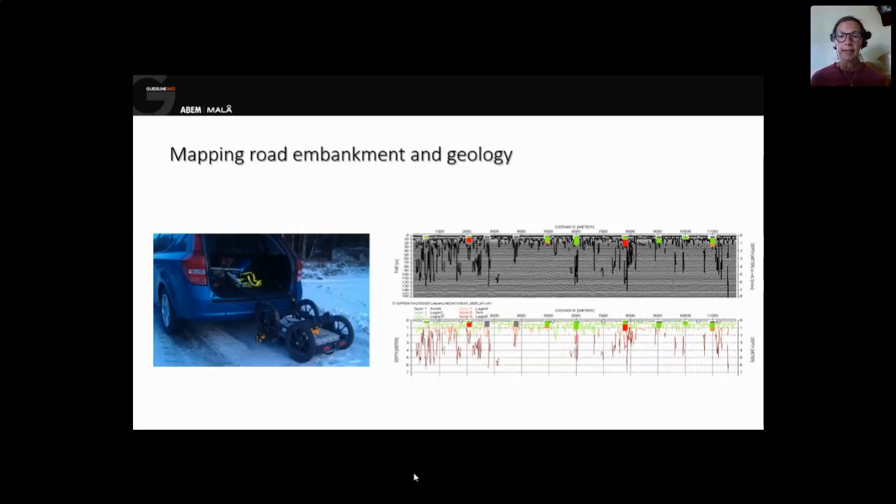And as you can see in this picture, we have also geotechnical information. So that's more or less always needed when working with geological investigations. You want to have some points of geotechnical information to make your interpretation of the ground penetrating radar as good as possible.